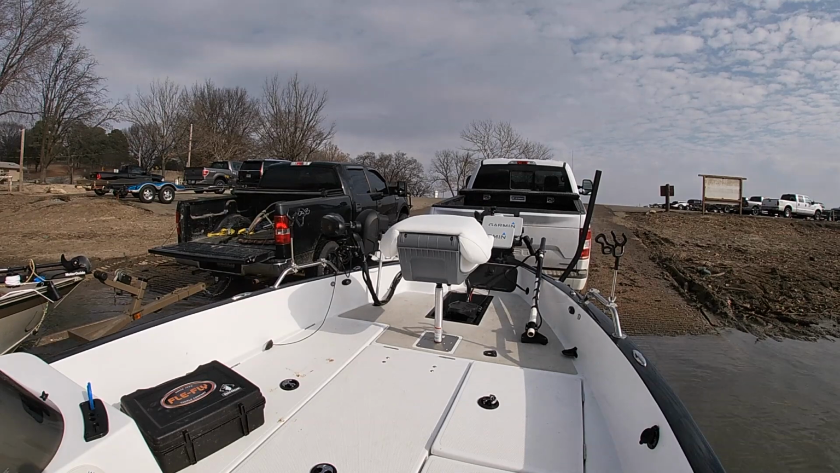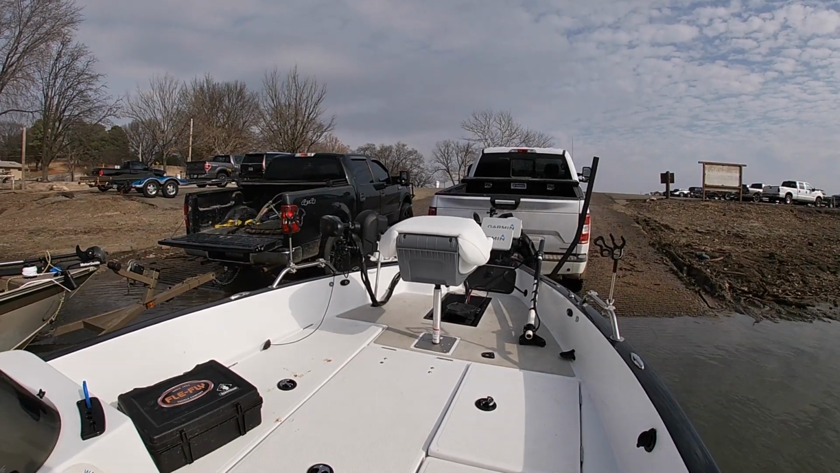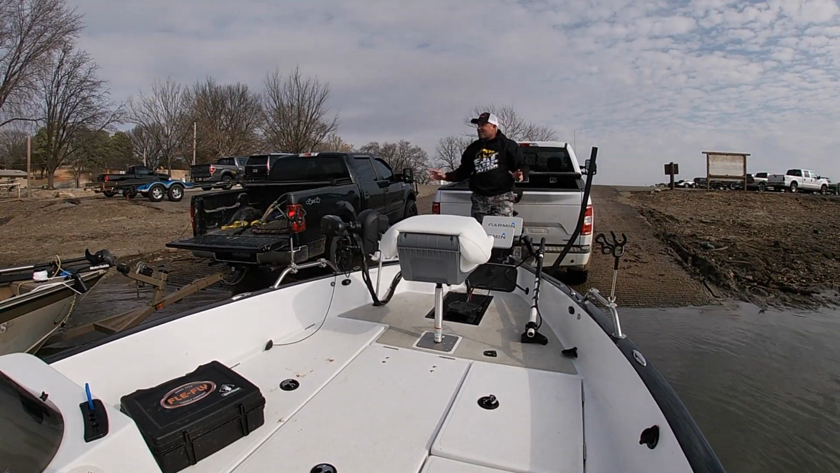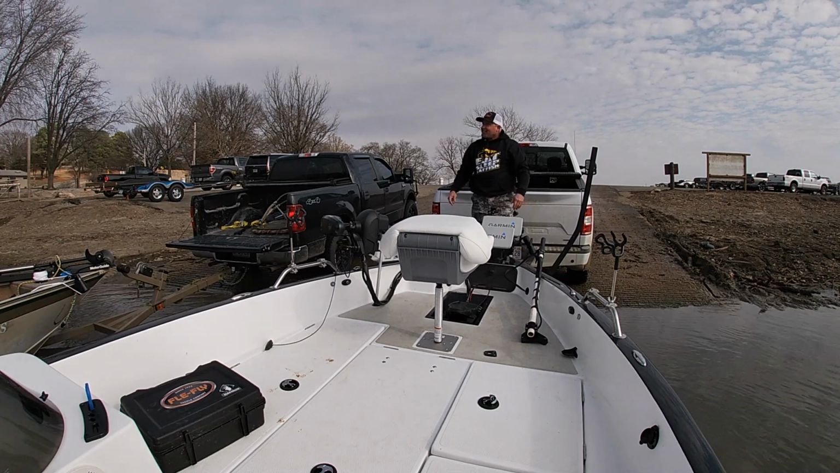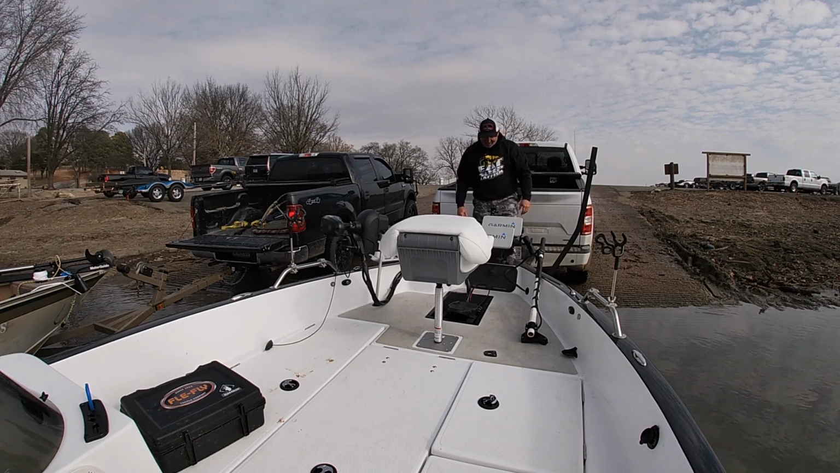Now again, I'm telling you, being able to hop up on the platform, have a handrail right there where you can unhook your boat and then just push it off the trailer and get to where you know that once you put your boat in reverse it's going to go is such a pleasure.